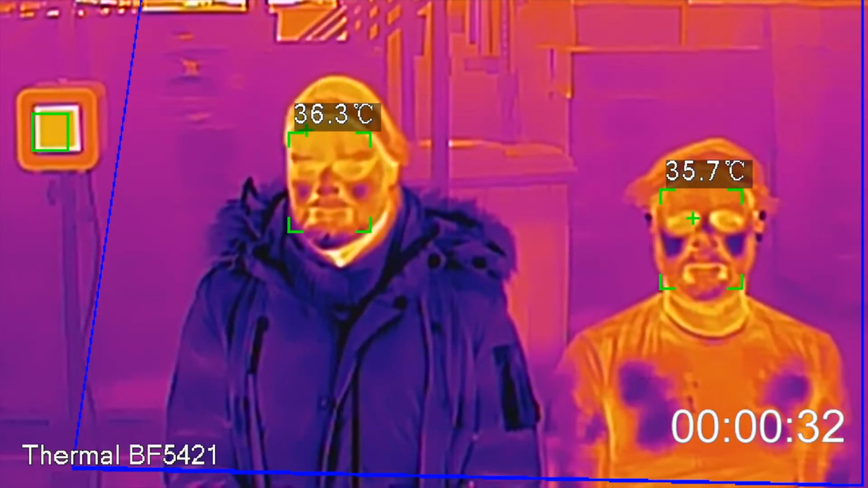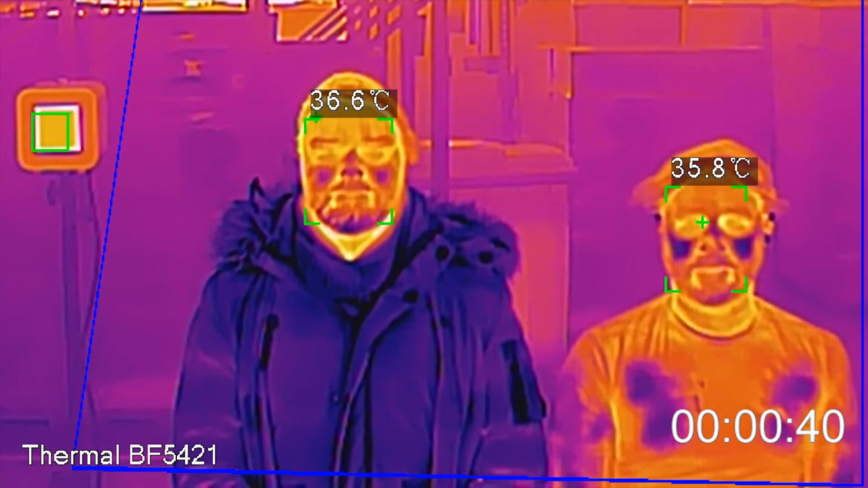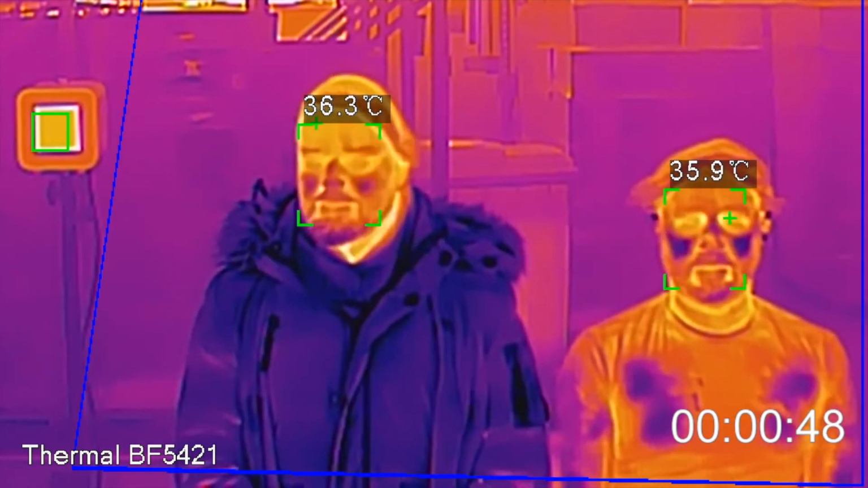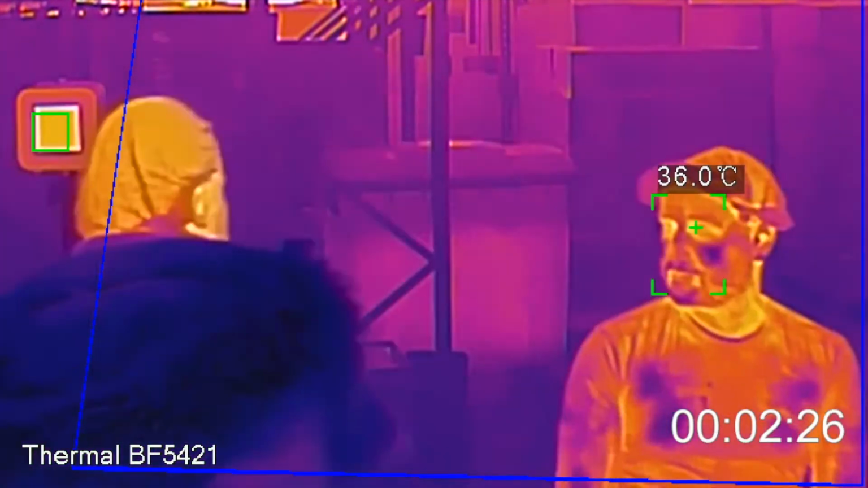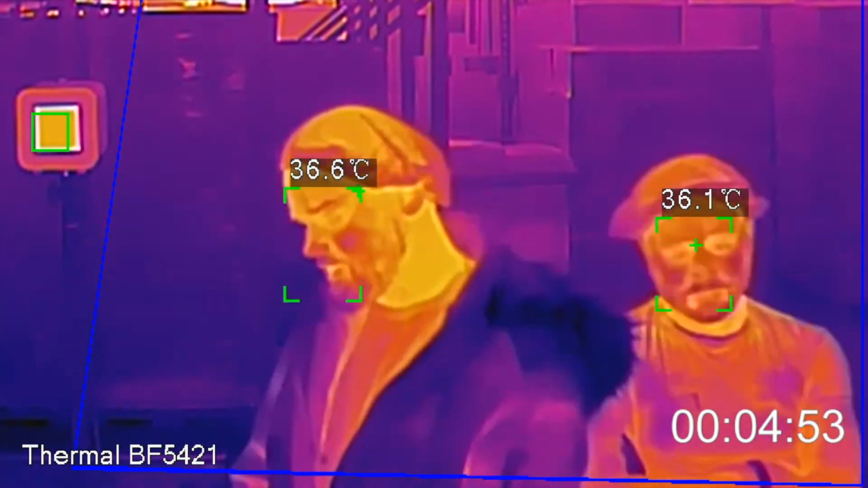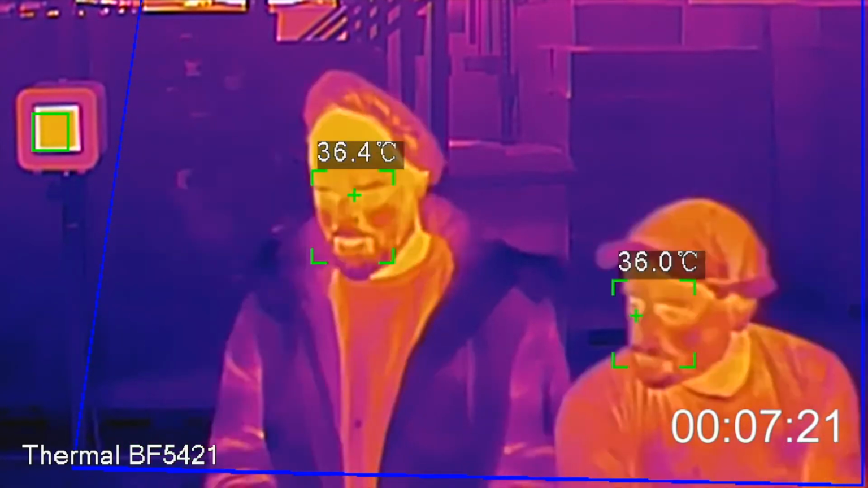We are so pleased that Dahua HBTM performed that well in our difficult experiment. 0.4 degrees in 20 seconds? We think we are in the safe zone and we are, indeed, ready for winter. Now keep in mind that this is really an extreme scenario and you should always follow the guidelines by, for example, the ISO or FDA regarding how long the person should wait before being screened and regarding the ambient temperature or other conditions. We wanted to try something really extreme and we were extremely pleased with the results.